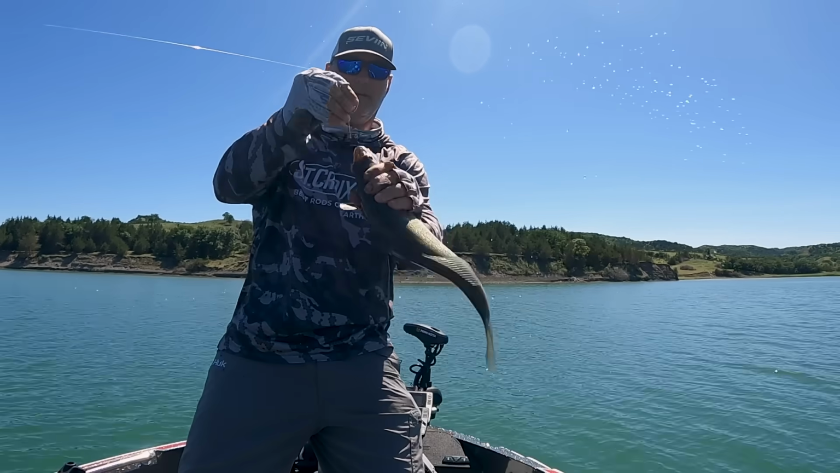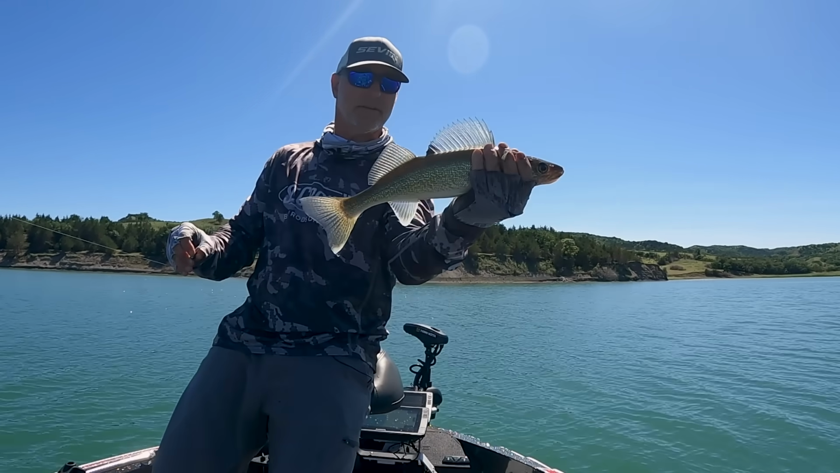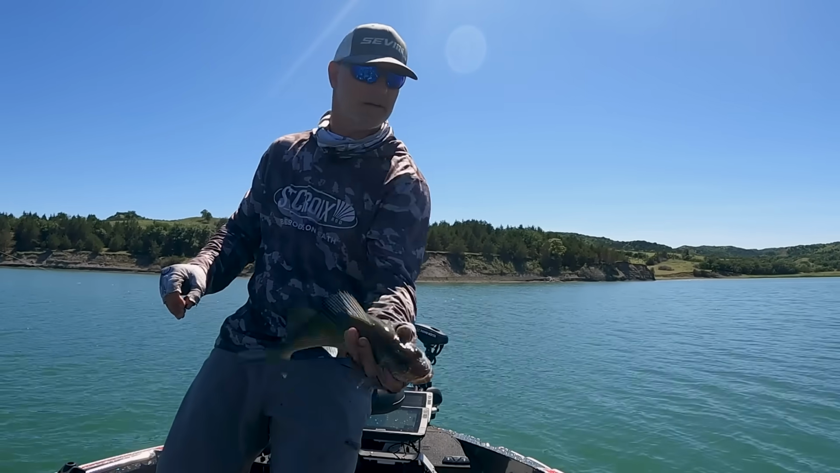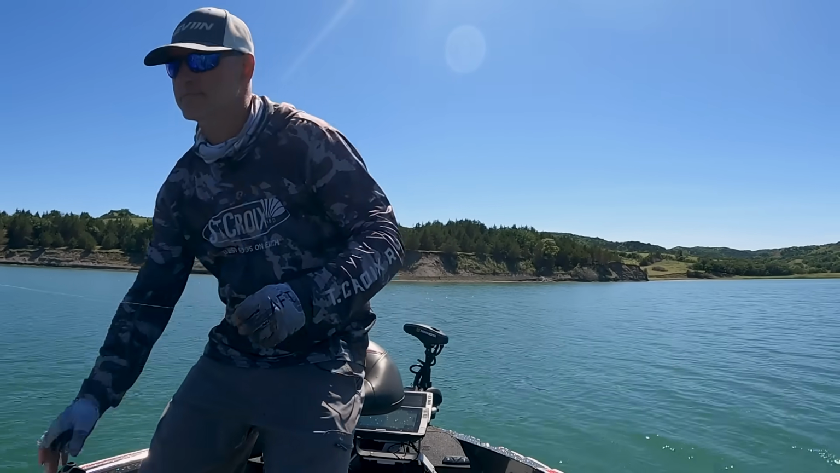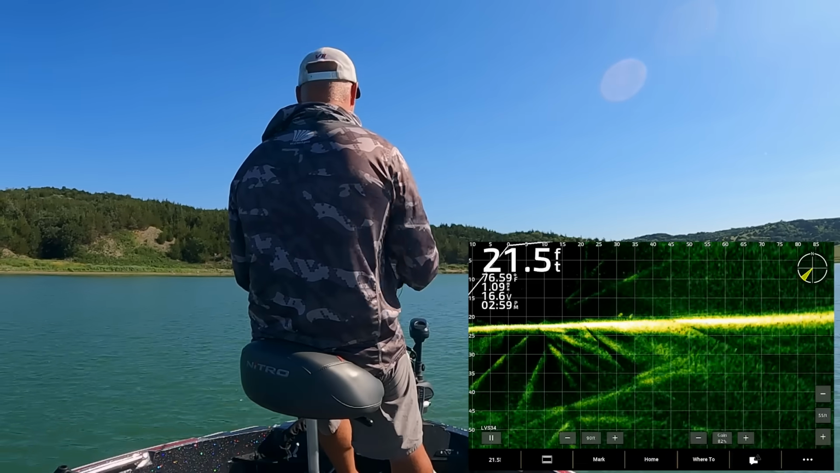He's a little guy, and he looked like a little guy. I just happen to have a little bit of crawler left, so I thought I'd throw it at him. Still, a good eater, 16-incher. They're on the chew here.